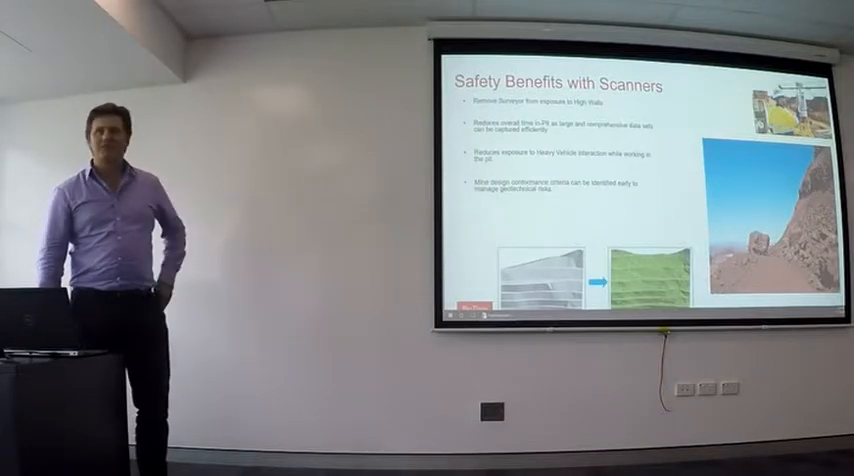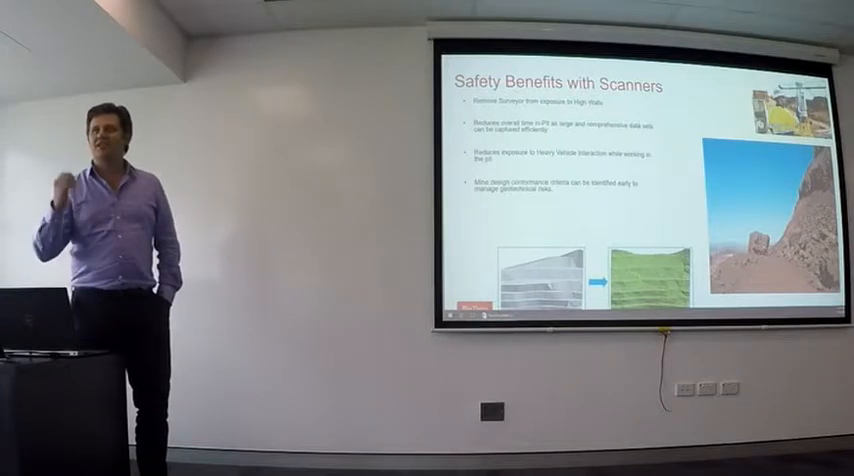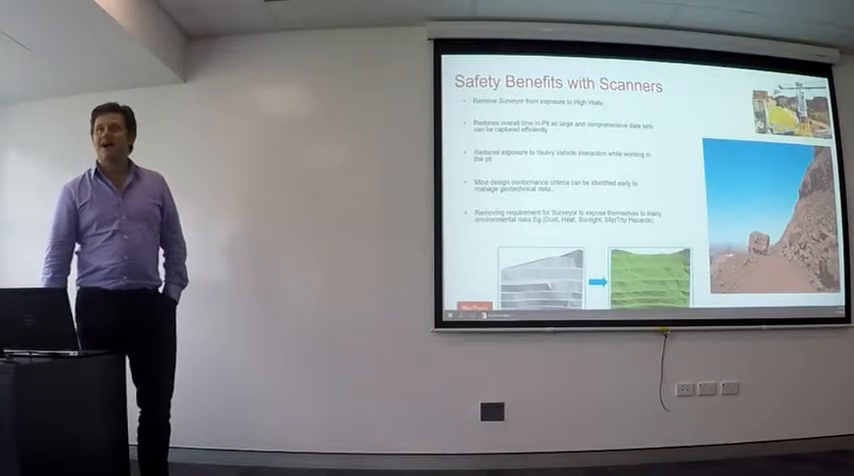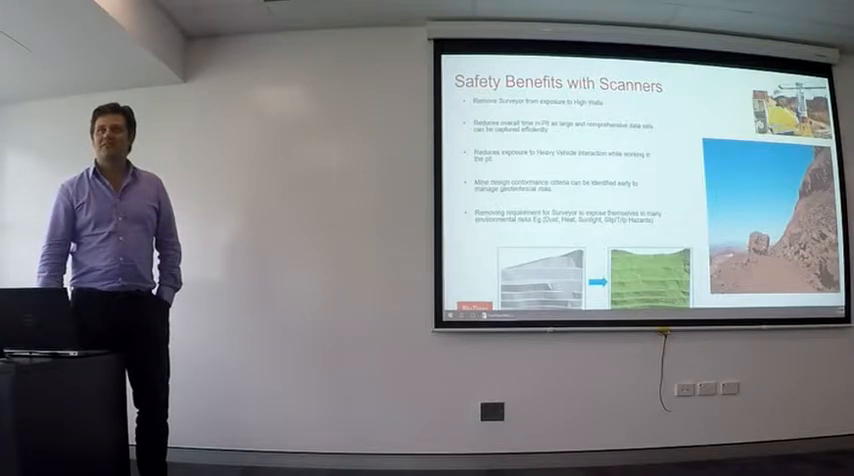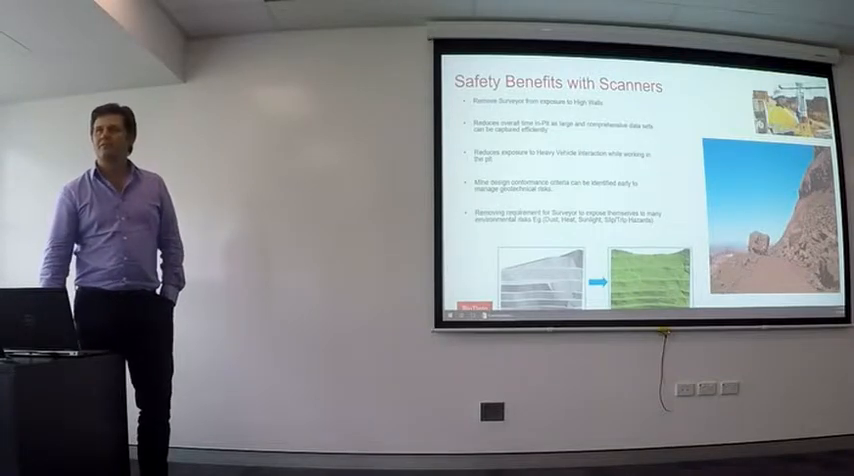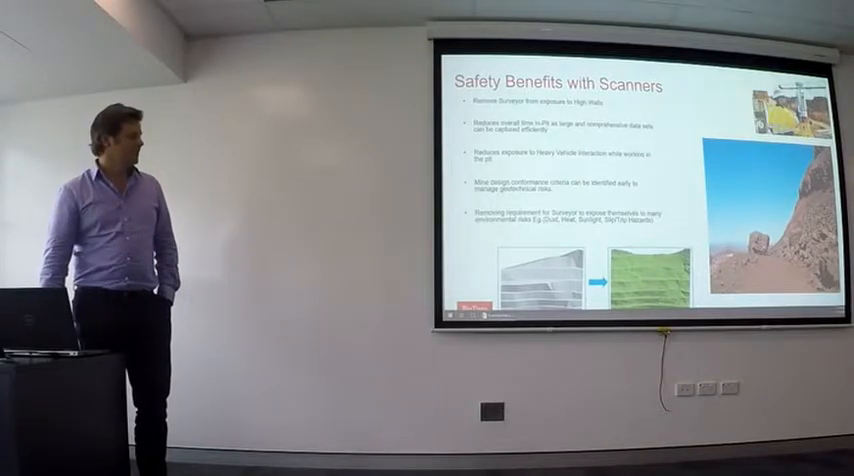Previously, we would just survey the toe line and project a crest, so we weren't really getting quality data. Also, with the surveyor parked in a vehicle for most of the time, you can avoid a lot of those other hazards such as dust and heat, slips and trips, lifting, all that sort of thing.